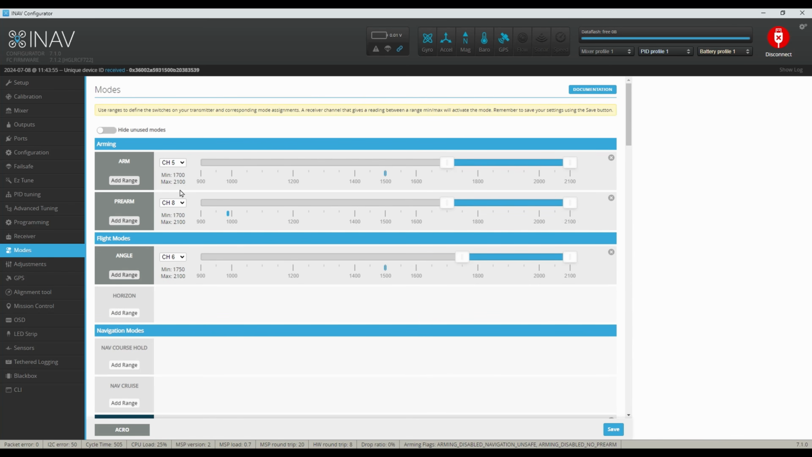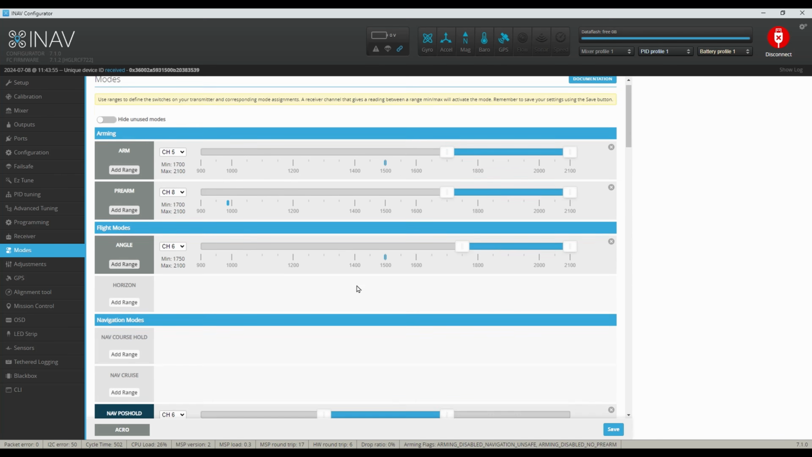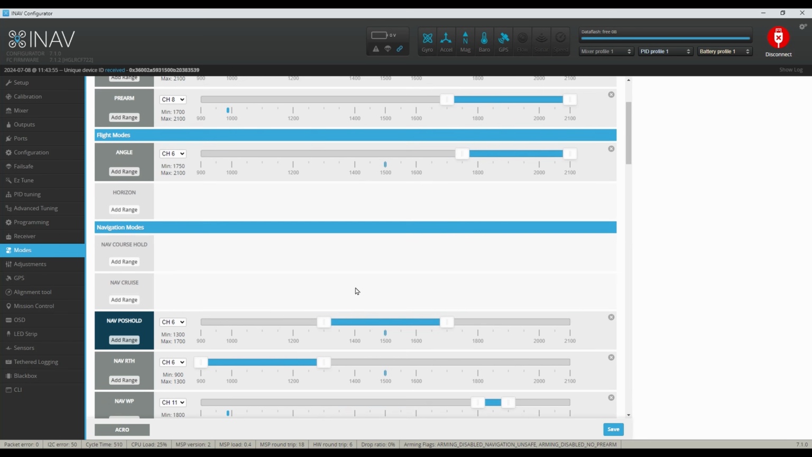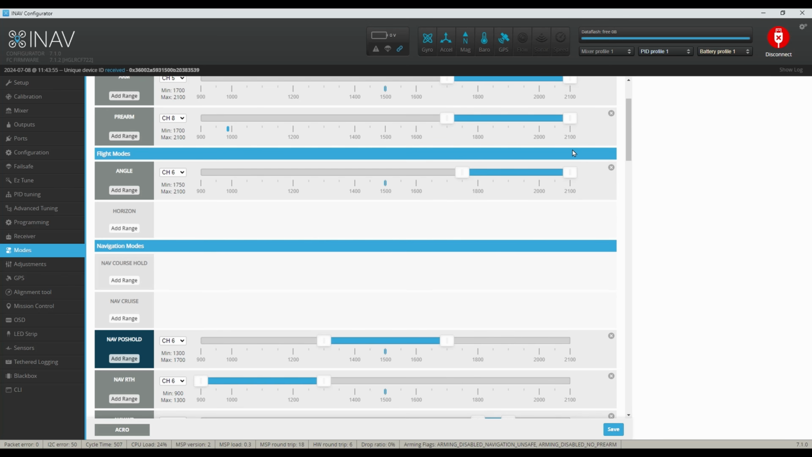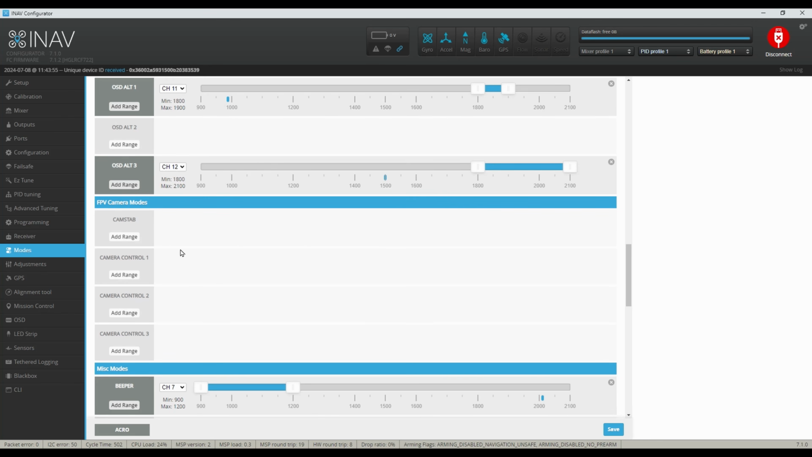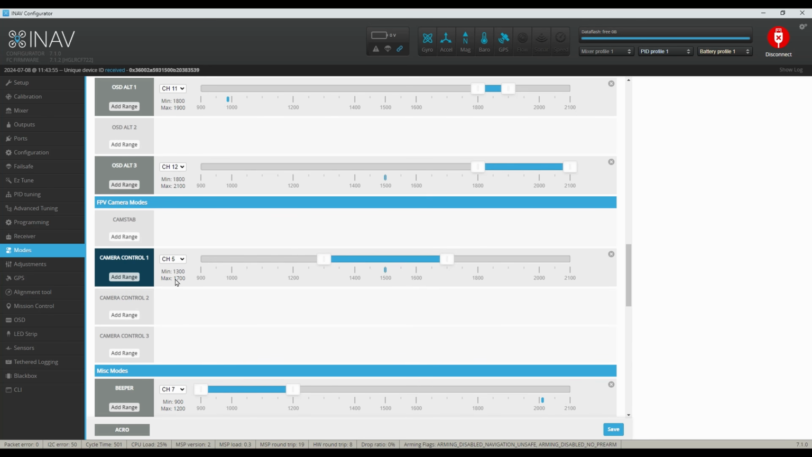For the lock mechanism of the servo, set the modes camera control 1, 2 or 3 to the same channel as your flight modes in which the servo should be movable. In my case, position hold is on channel 6 in the middle. So I do the same for camera control 1. Save.